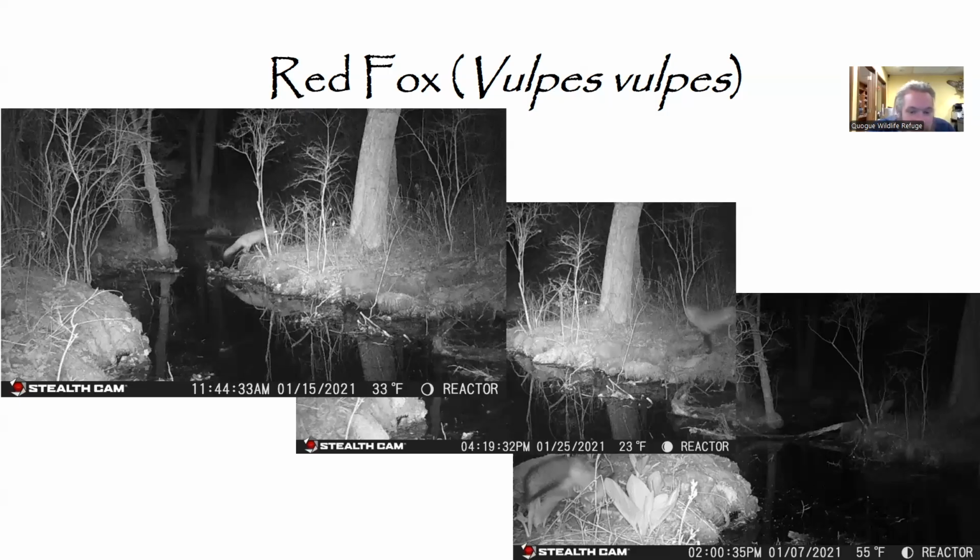Lastly, they do have a bit of ingenuity as far as hard times go. They're a species that will cache food for later in the event that they're able to catch more than they can eat in a single night. That is incredibly helpful when it comes to the winter or hard times otherwise. So a really, really cool species.